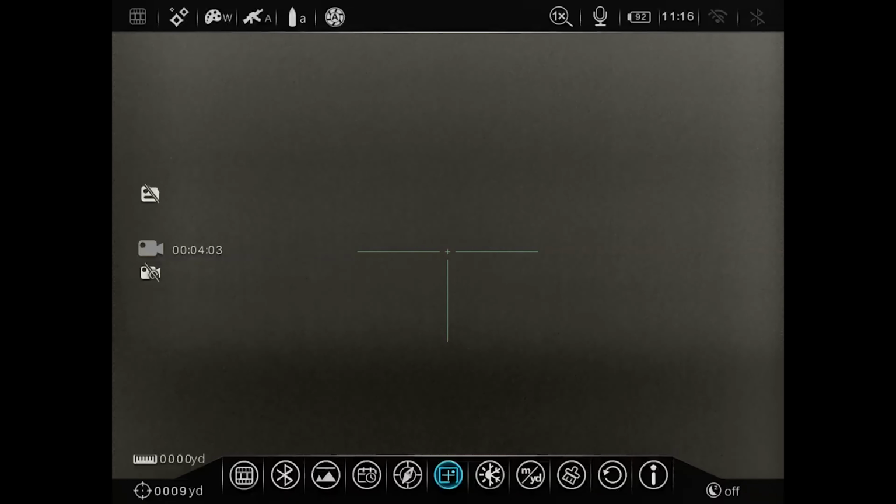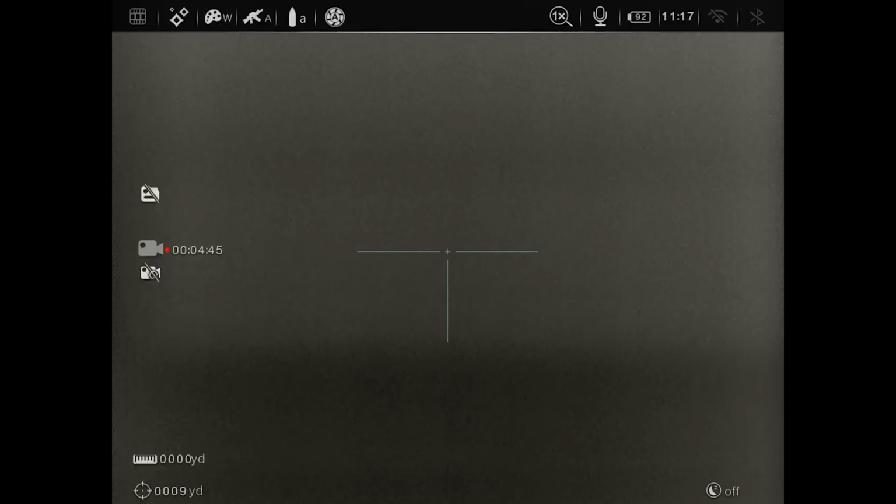Next is going to be your compass calibration. Then this is going to be your pixel defect correction. You're going to correct your pixels with that. That's going to be your color temperature switching to mess with the color palettes a little bit. And you've got your unit switching right here between meters and yards, and then this is your format. It lets you format the scope where you can delete all the files that are on the scope. Then you're going to do a factory reset if need be, and then just an info icon for information on this device. So that is the advanced settings menu. A long press will back you out and get you back to the main screen.